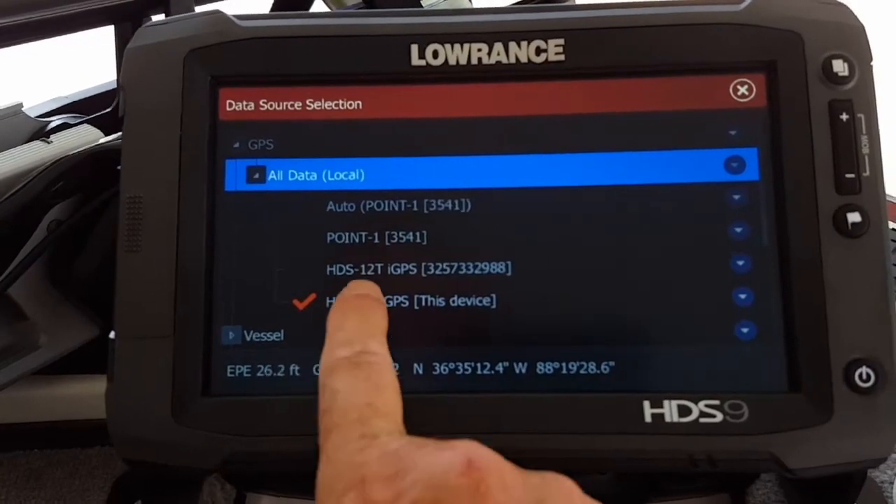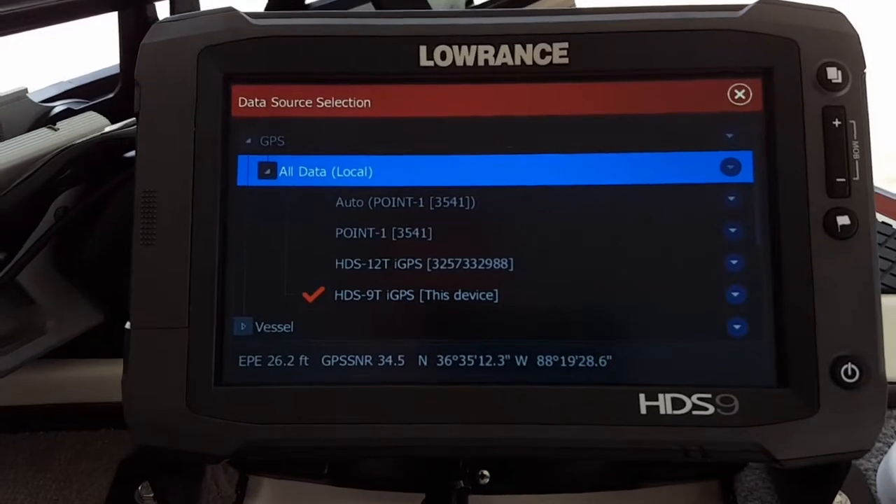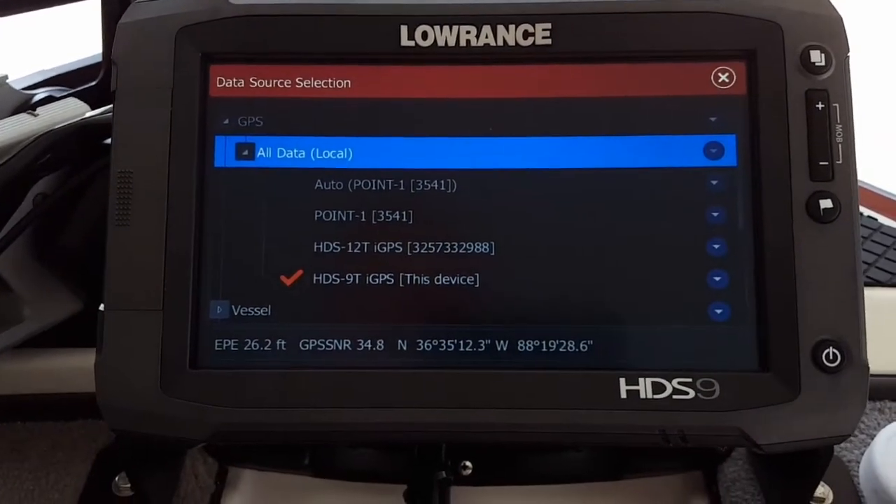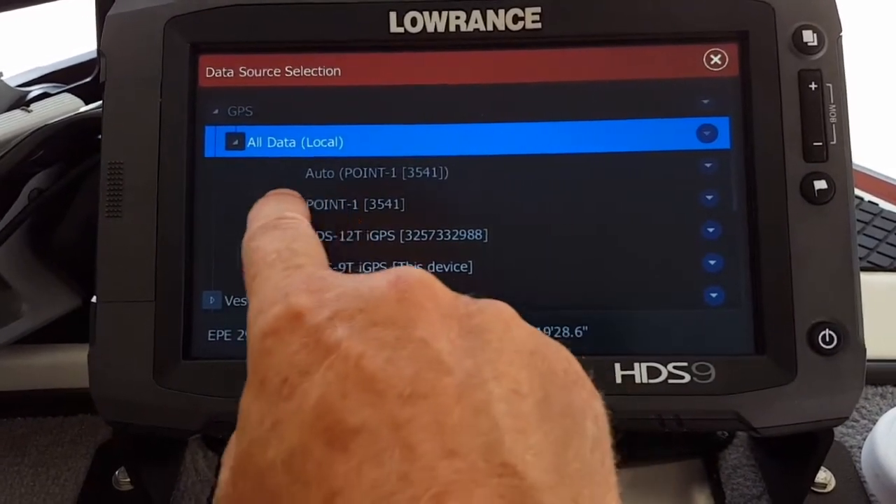So I touched this. Now normally if you wanted to use Point-1 you'd check that, but my boat's 21 feet long, so I'm going to be 21 feet away from the antenna back there, so I want to have a little more accurate setting than that. So that's why I checked this one and I do not check that.